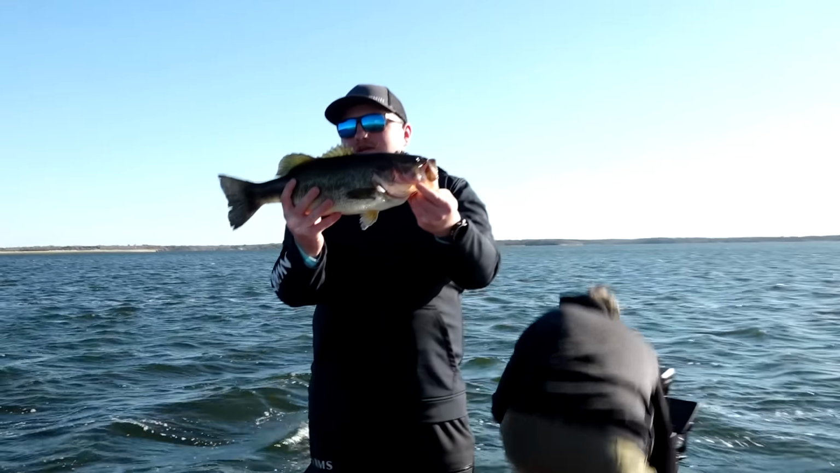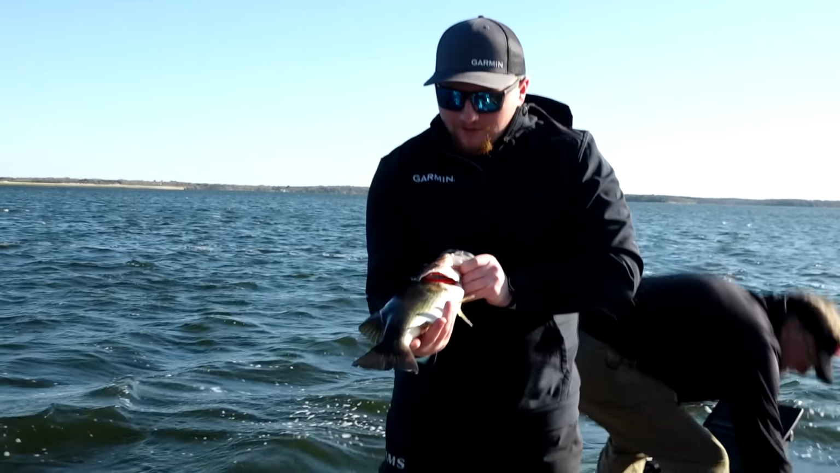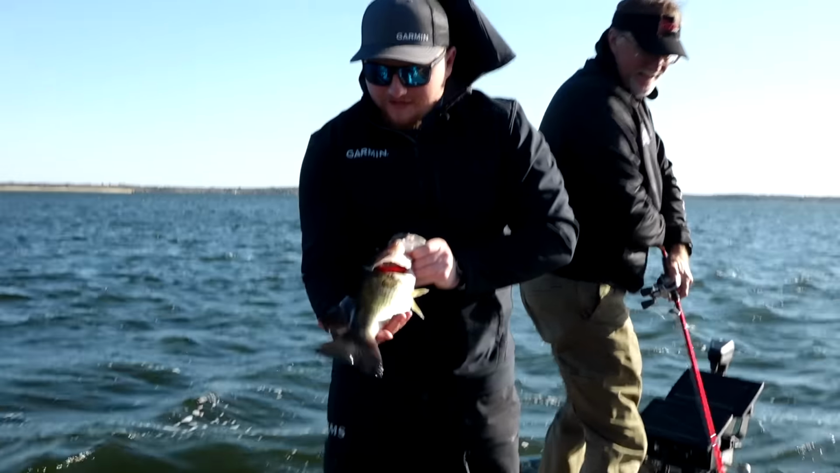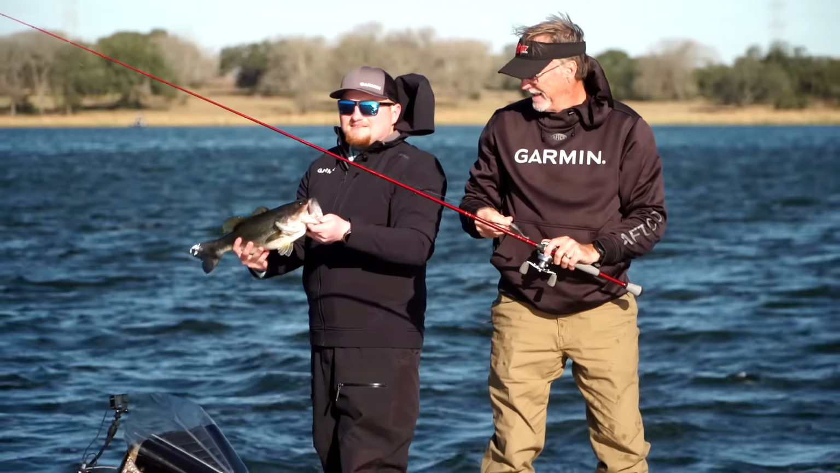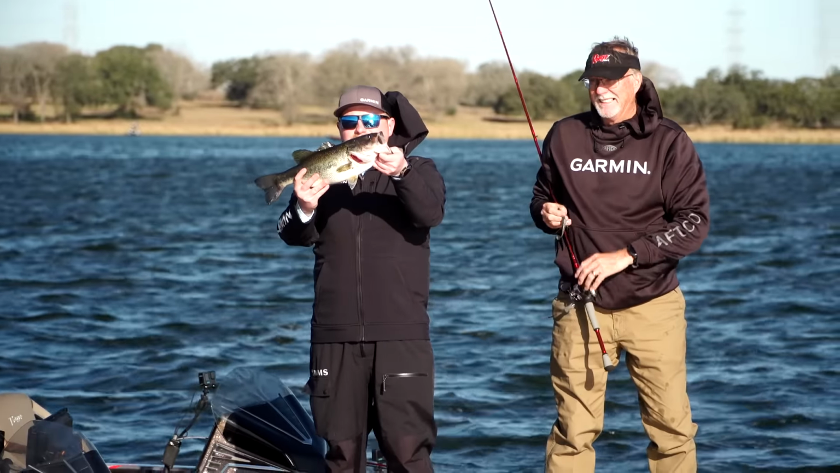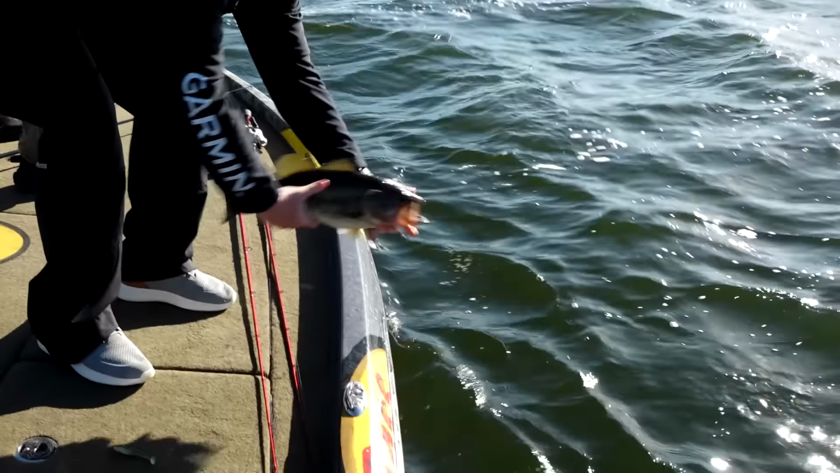I mean, it was right up on the bank. Really beautiful 4-pounder here. Really healthy fish. Look at all his fins and how thick he is. Really, really beautiful Texas bass. That's a good one right there. That's what you're looking for. Put him right back in there.